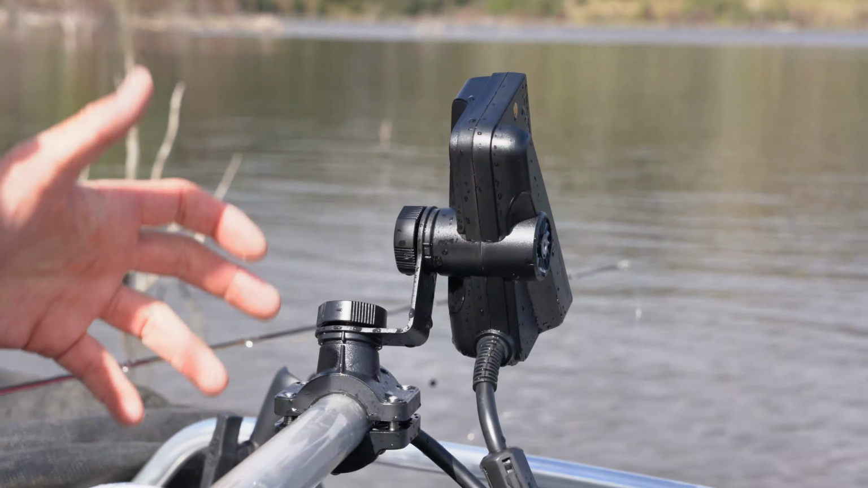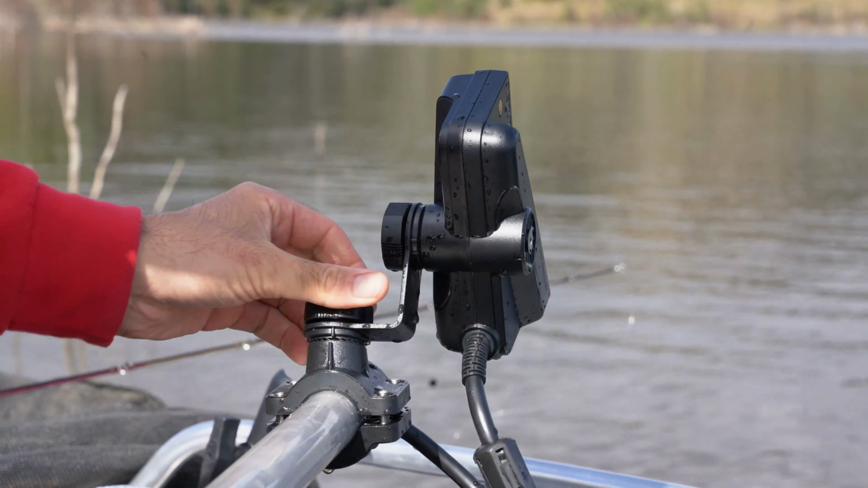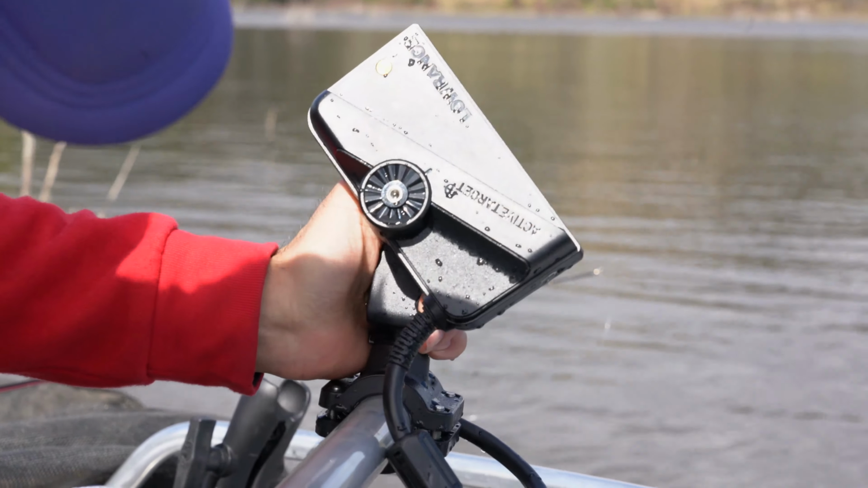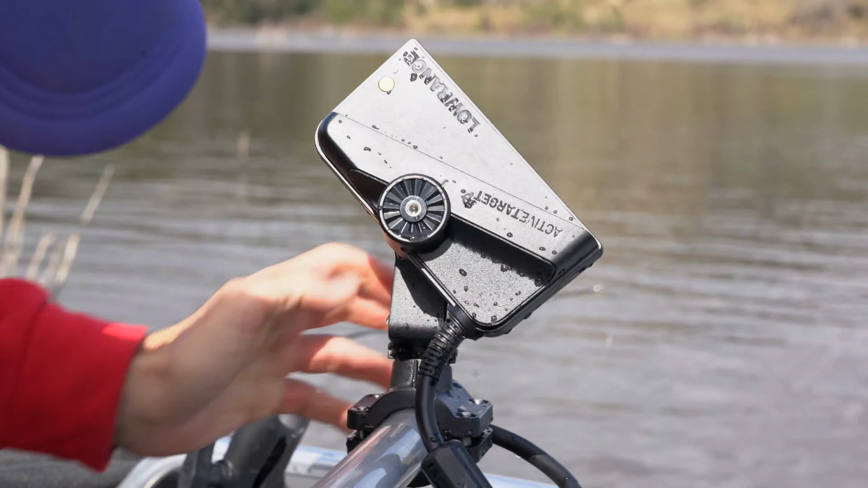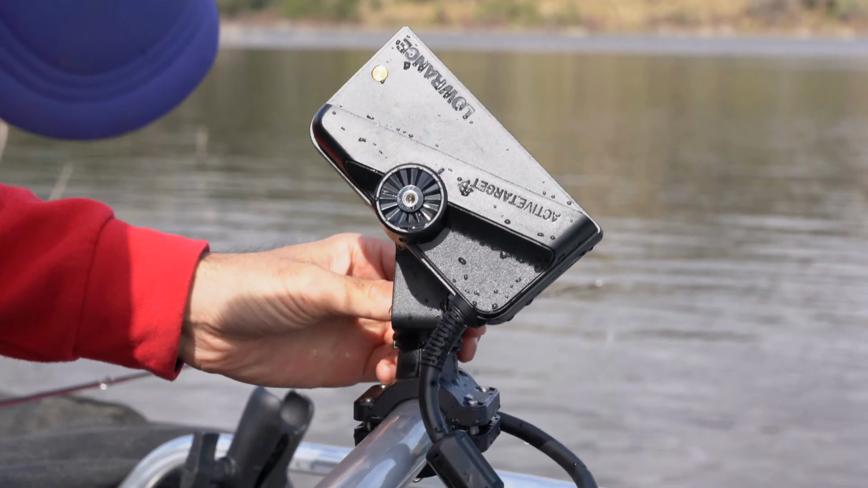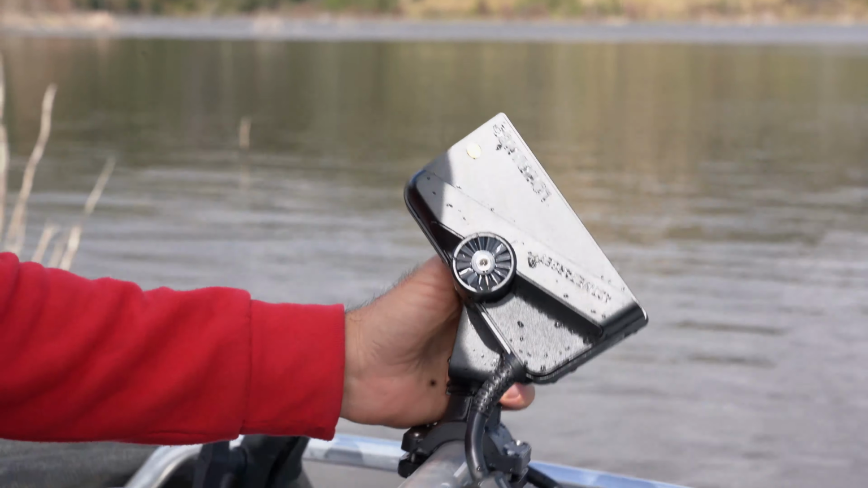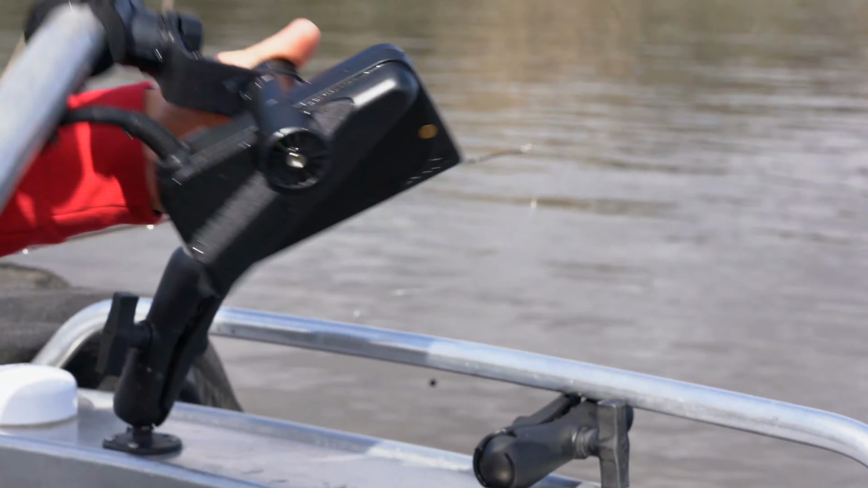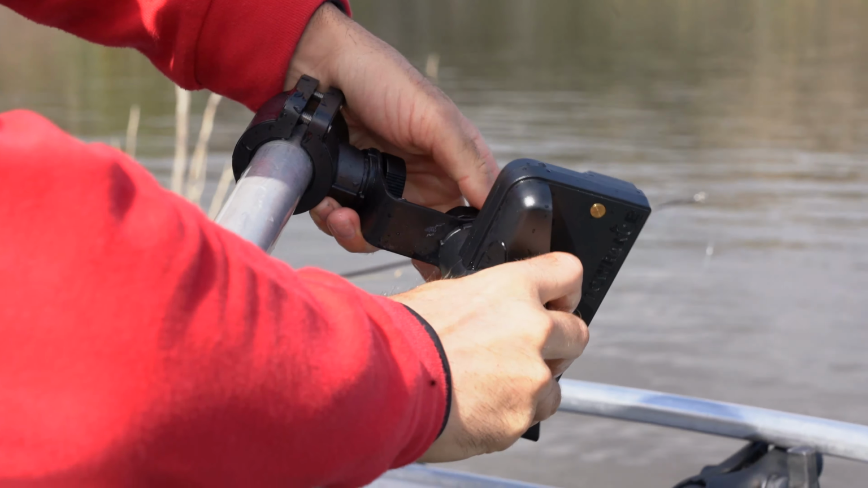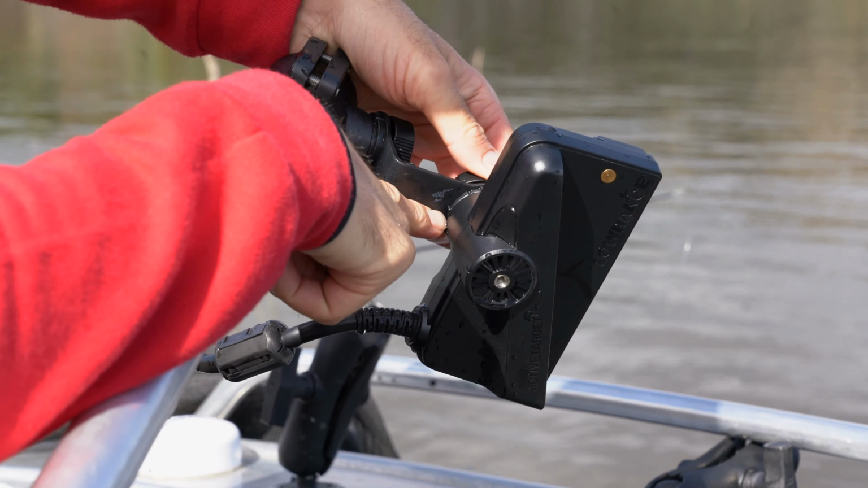Okay, to move this into scout view, you just want to undo this knob here. You want to pull the transducer up and rotate it just to the little indents or the little marks meet, and then tighten that down. And then you've got another series of indents here, and you want to make sure that you pull this one back to this one just here.